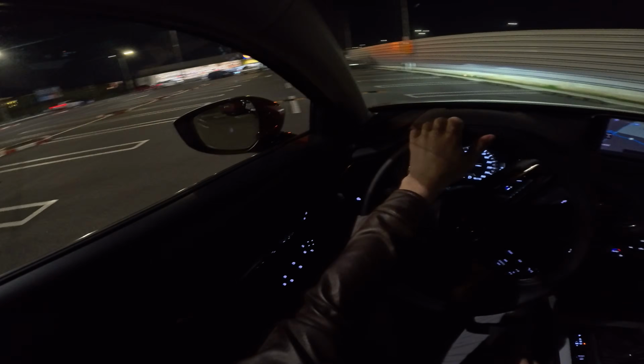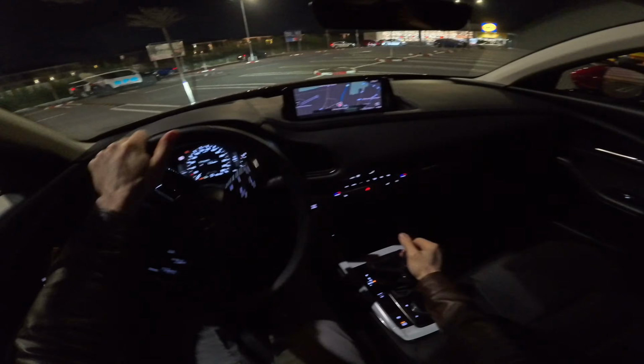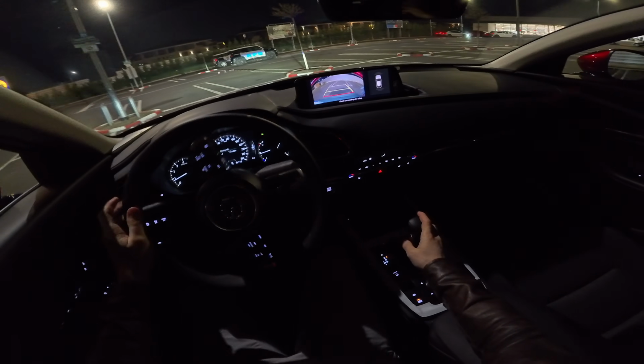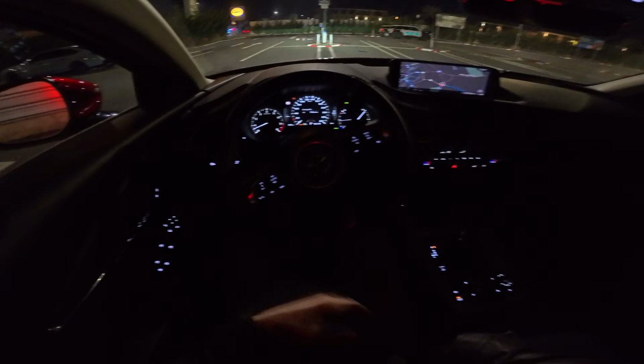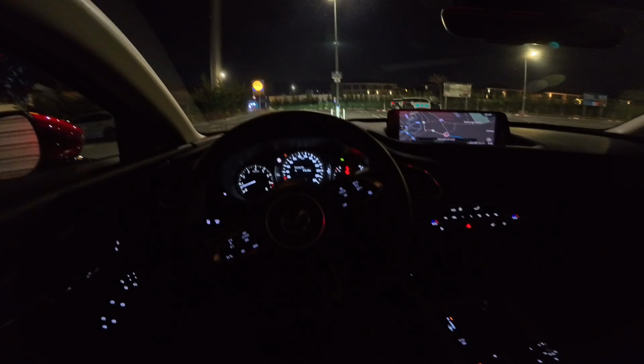It's not like square or something like that like we have on Tesla, for example. This is the reverse camera. You can see it one more time. It's easy to park, and yeah, even here where it's dark, it looks nice. Put it in park, and the consumption was 7.4 liters. Tomorrow I will do the consumption test. This is the electronic handbrake.